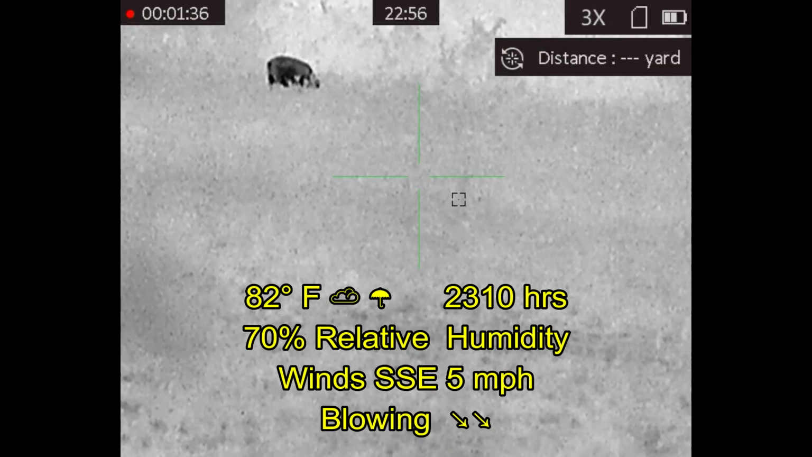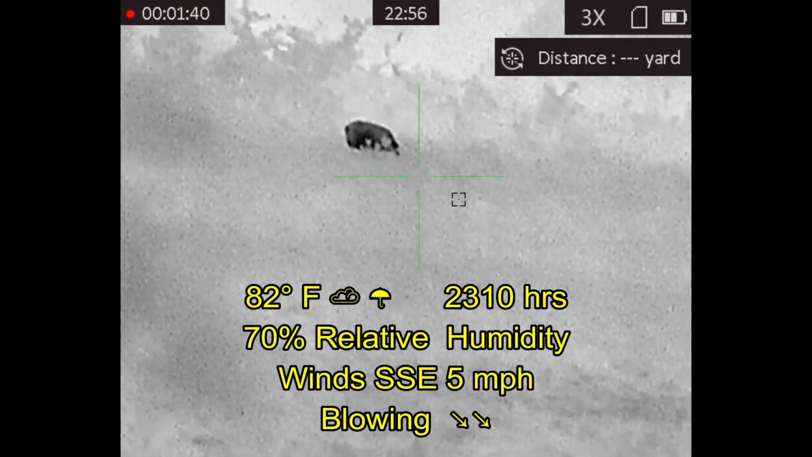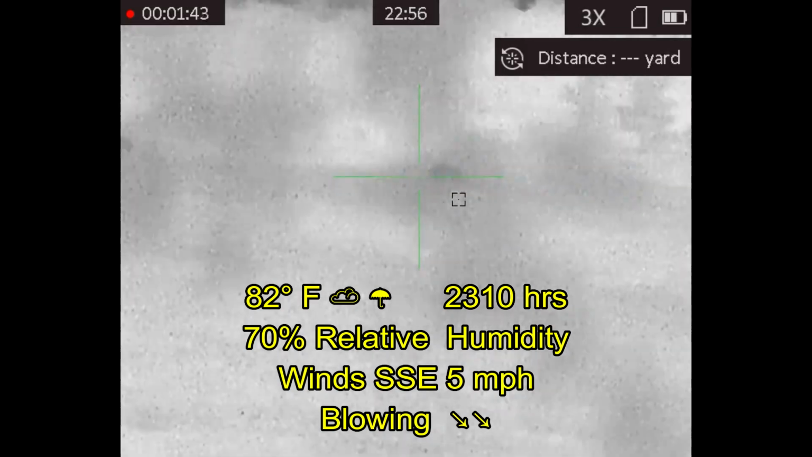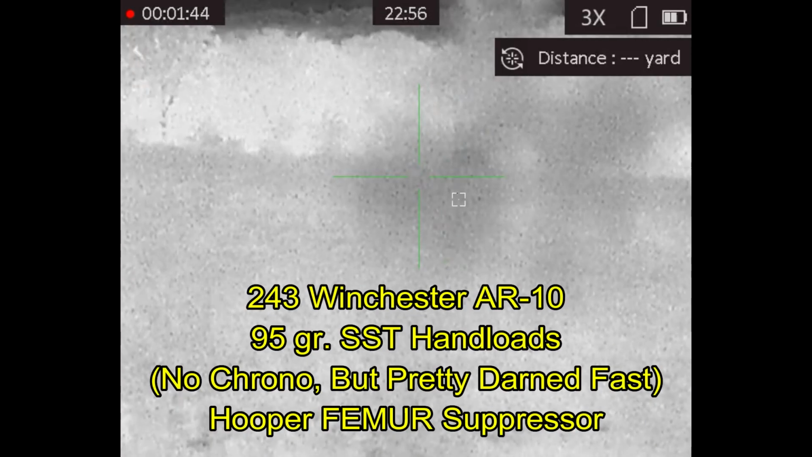And here we are on our first property of the night, and Ben is underneath a large oak tree. We're actually in the landowner's front yard looking into his pasture. Ben's looking at that pig. I'm looking at this pig that's through the foliage. And the reason why I don't have video of this pig is because I did not get video from this hunt.